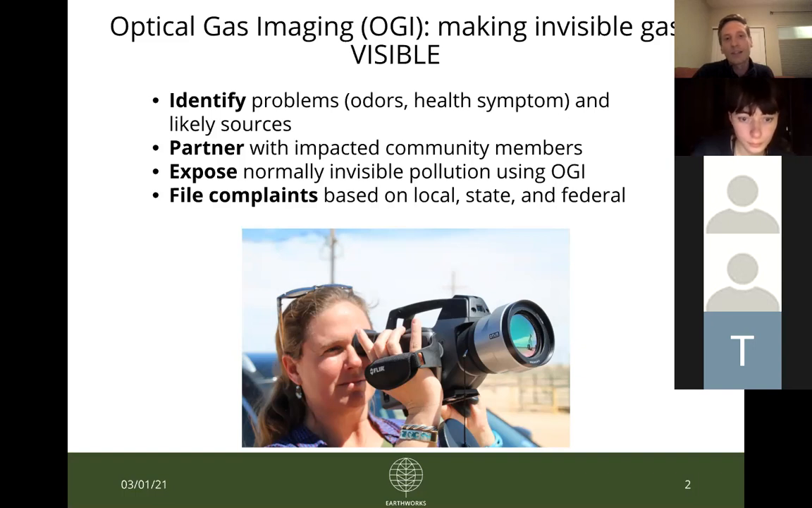But identify those sites and then come out and film them. And if we do find emissions that are concerning or seem really significant, we follow up with our footage by filing complaints with both the Colorado Oil and Gas Conservation Commission and the Colorado Department of Public Health and Environment.